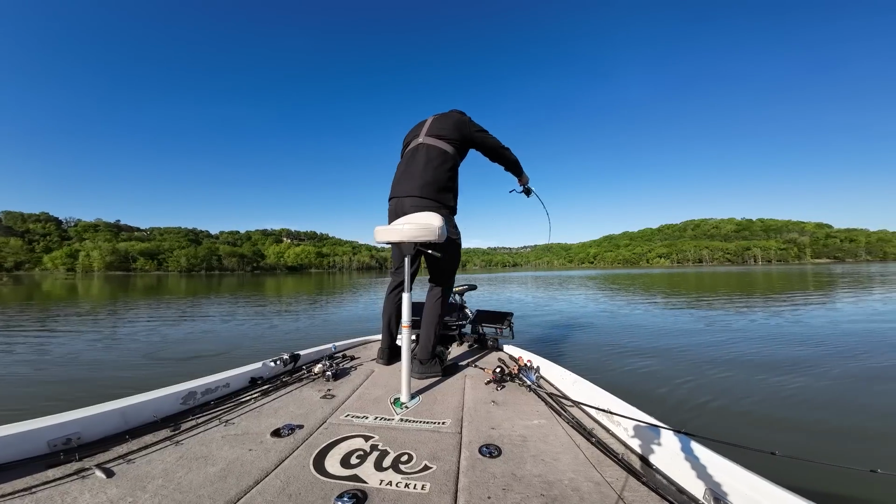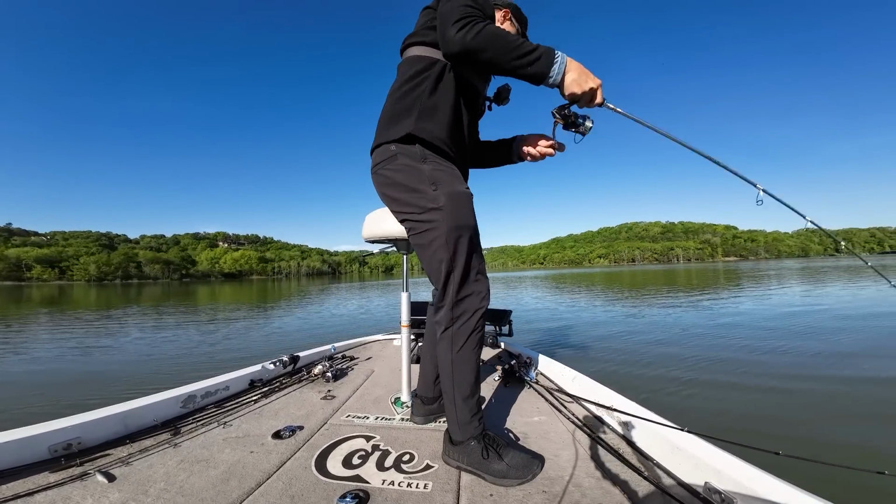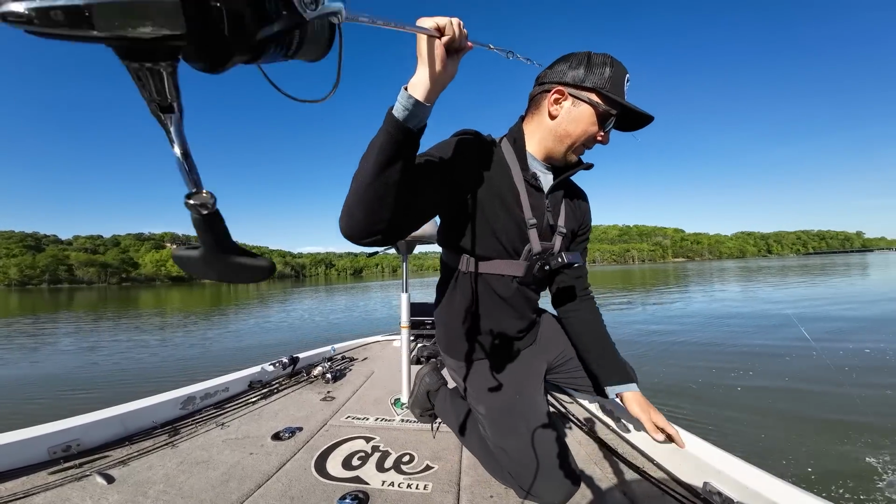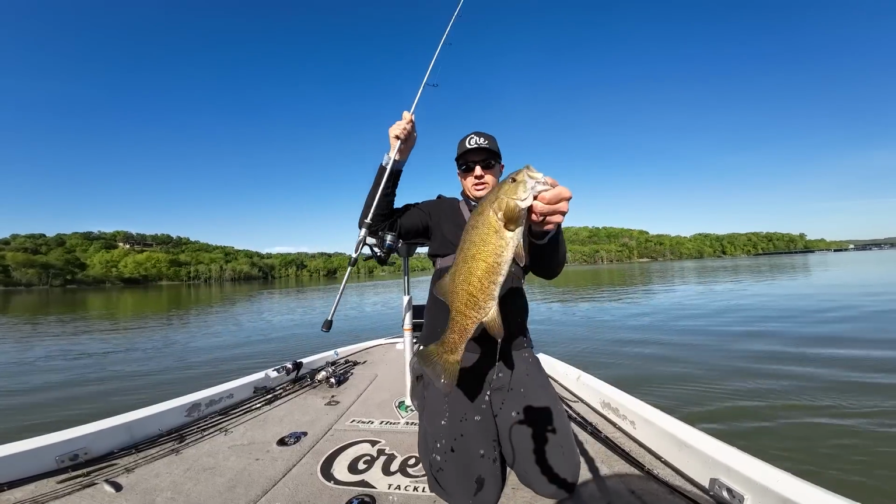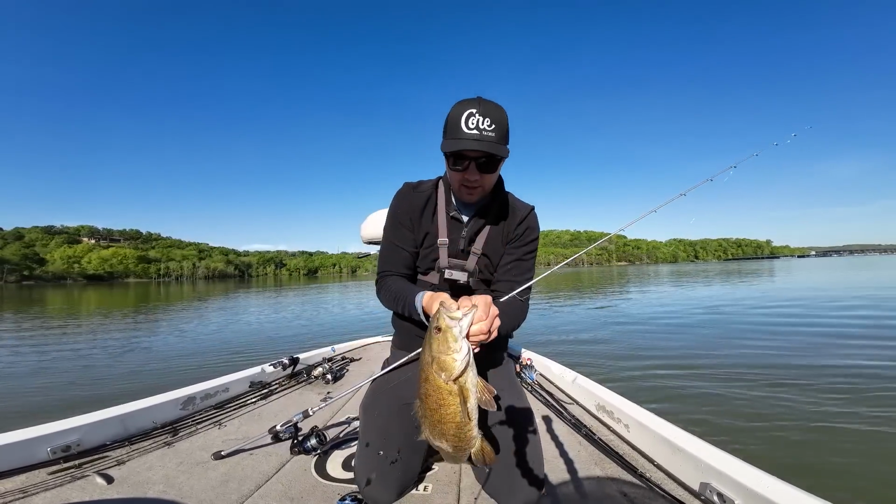So this is one of these fish. I'm actually casting at the waypoint I marked earlier. We actually marked this fish on 2D, if you guys remember, and he was right on the edge of these bushes. And these fish are here with this shad spawn, and that fish absolutely choked it. That's a good fish too. He choked that thing down his throat.